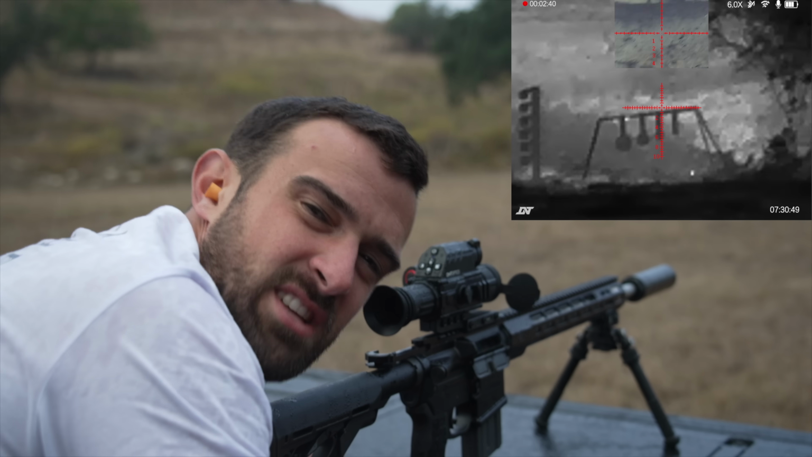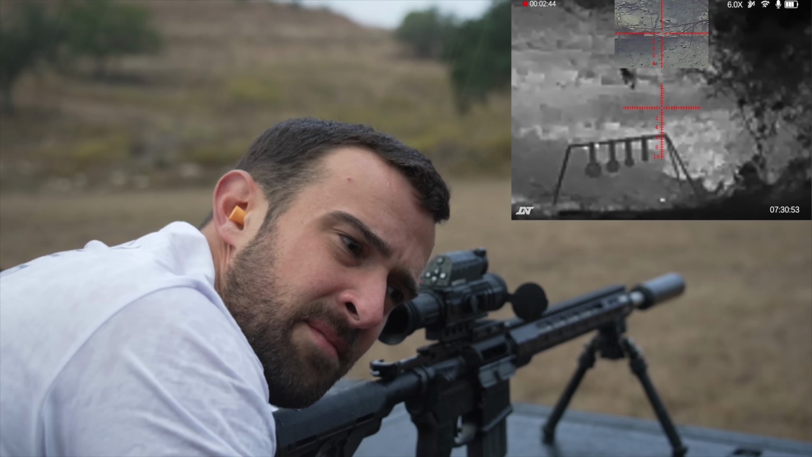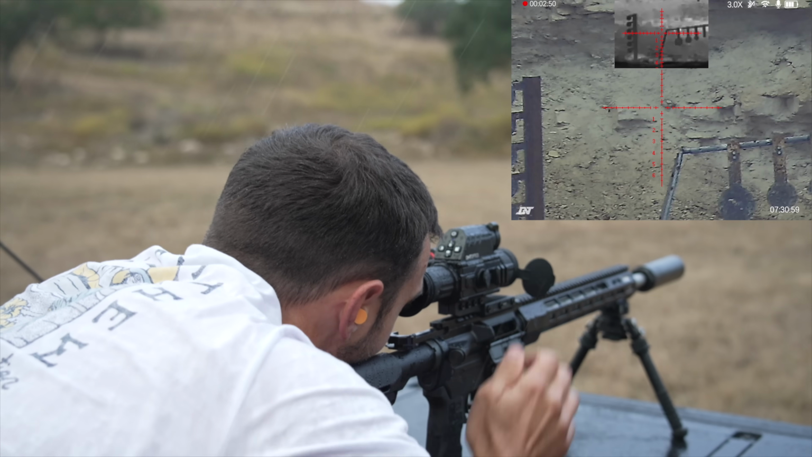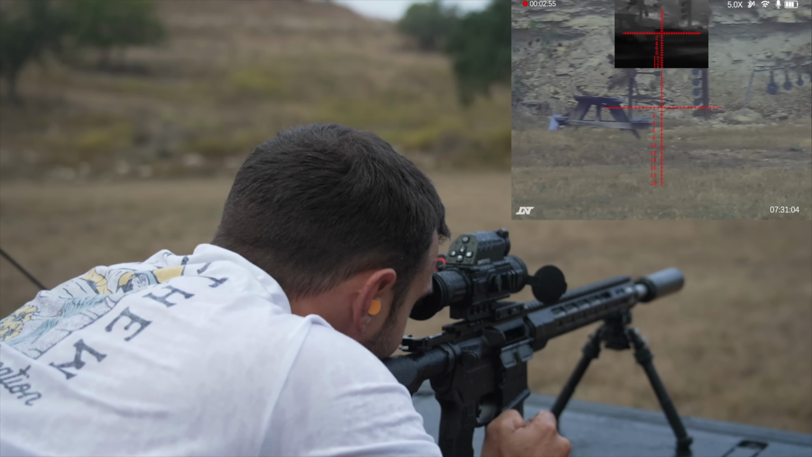All right. Well, that's a learning curve. I'm going to have to zero it for thermal. It's a totally different zero. That would make sense because the day and night are in the same mode. All right, well, there's that. Let's go ahead and zoom back out and swap and zoom back out on this guy too. All right, we're getting soaked. Let's go ahead and pack up and I'll show you guys in just a little bit.